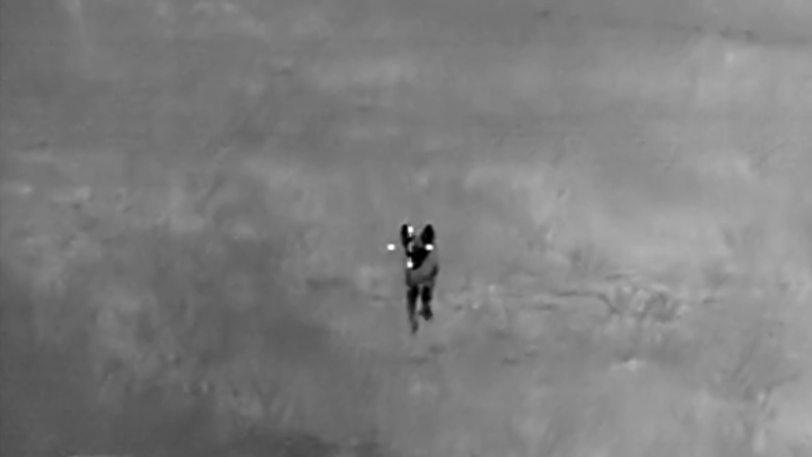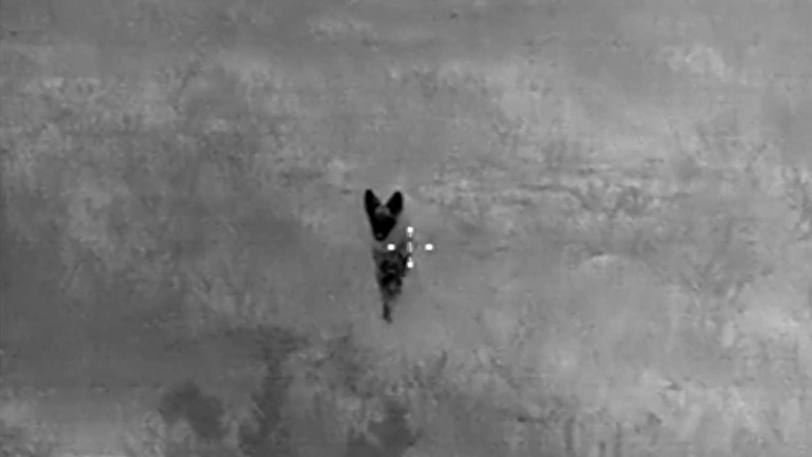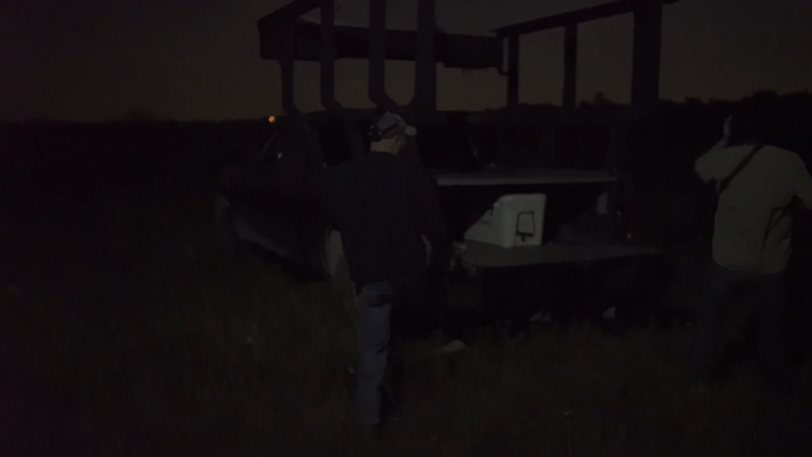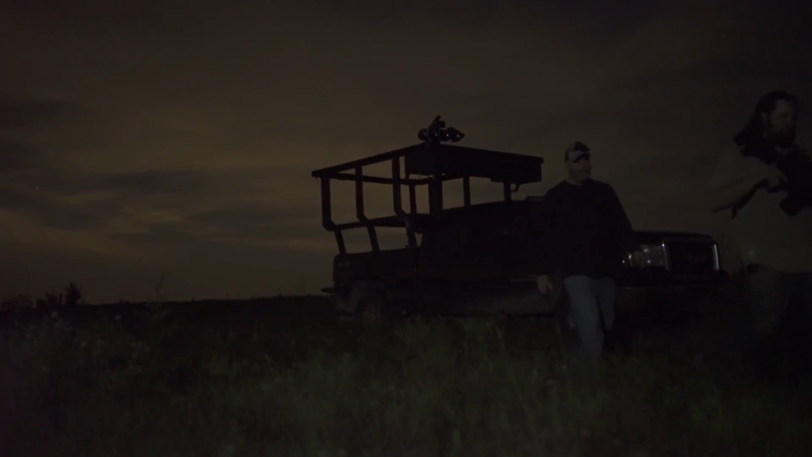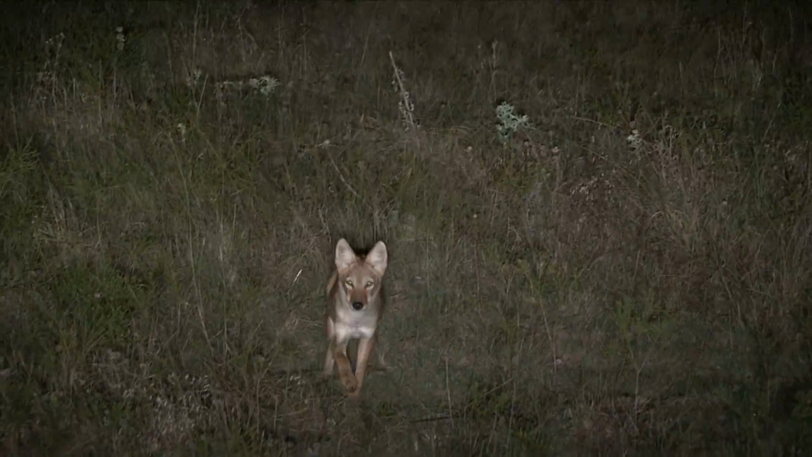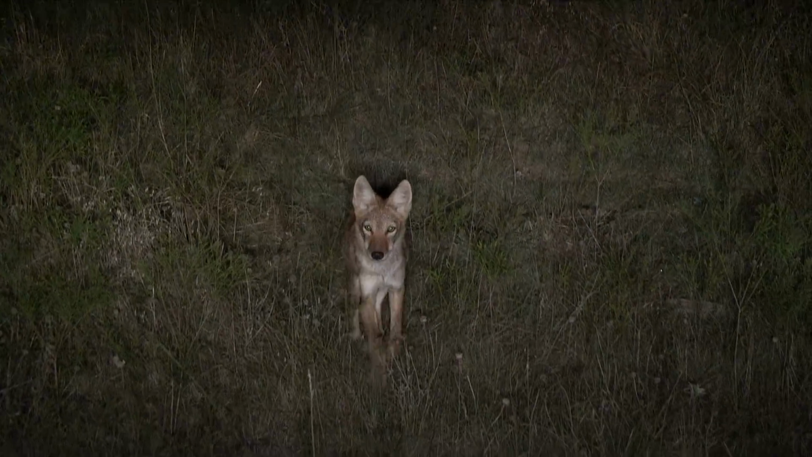The next piece to this puzzle has fallen into place, and it will undoubtedly change the way we approach hunting in the dark from here on out. For the night crew, thermal proved to be a huge asset for detection as well as for tracking. But for Tyler, it showed him just how close the right animal would come to a light when run properly. Hey, hey!